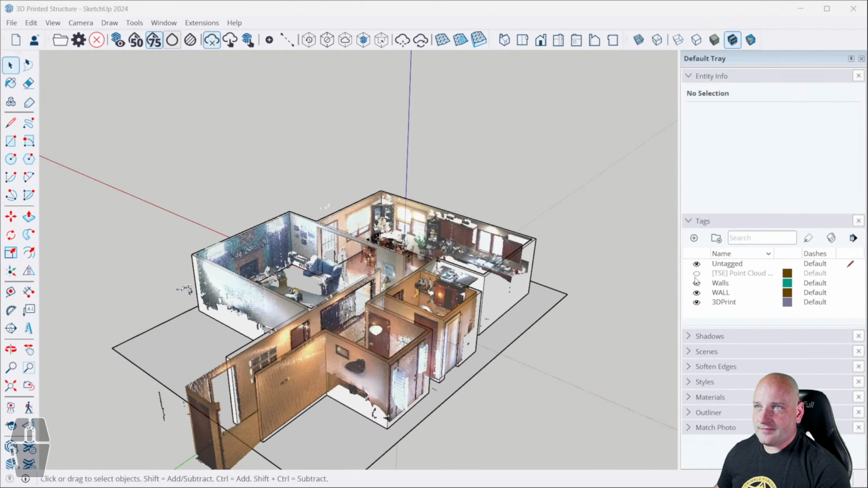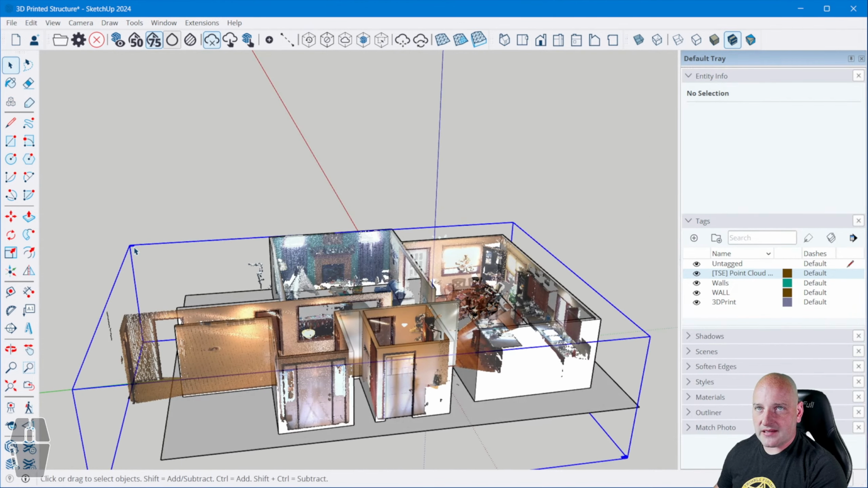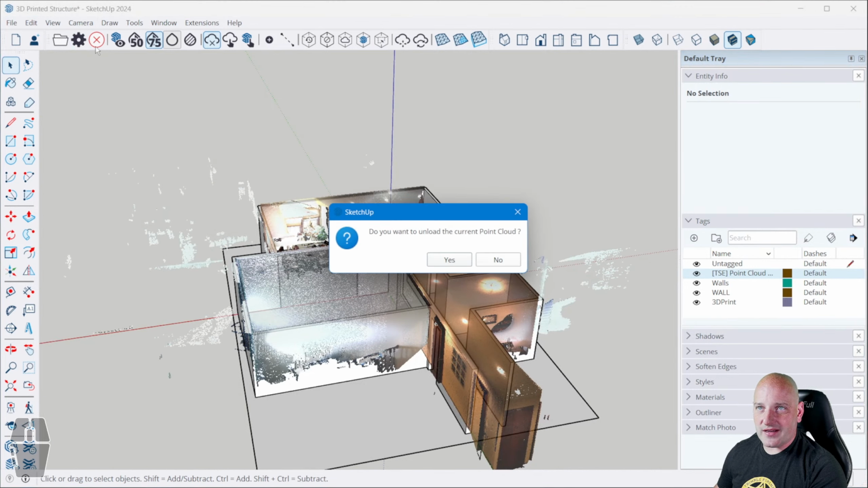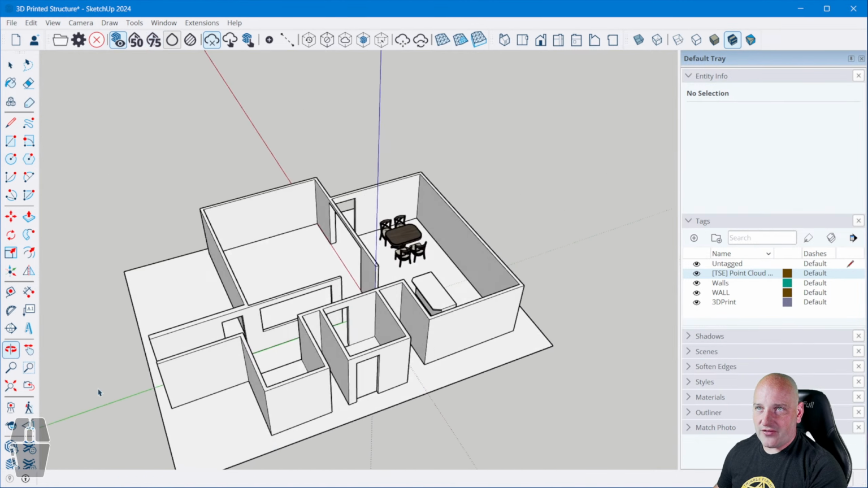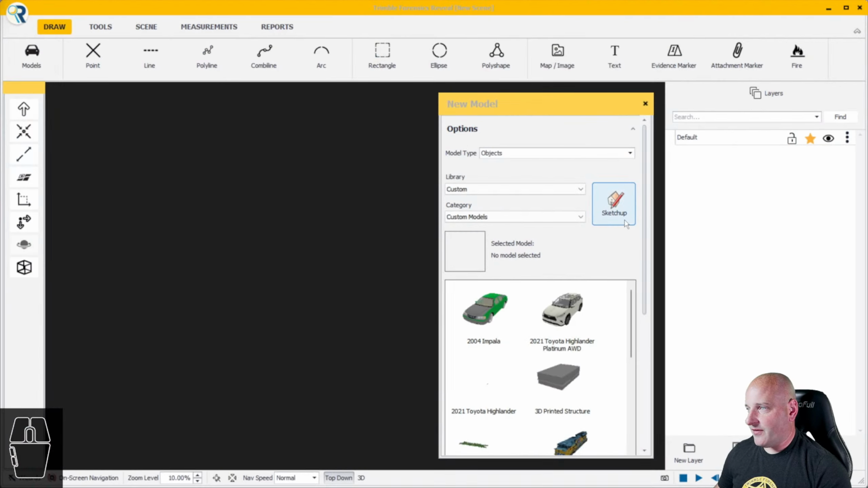All right. So I've got this box here. That is my clipping box. I'm just going to delete my clipping box. That'll bring my point cloud in here. I don't really care because I don't need a point cloud. All I'm after is my model here. So let's do that. I'll just hit Control S to save it again. There we go. All right, back into Reveal.